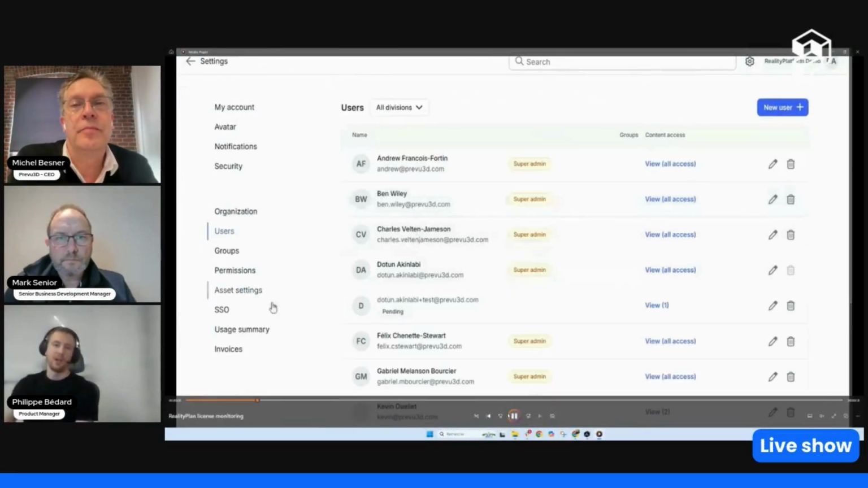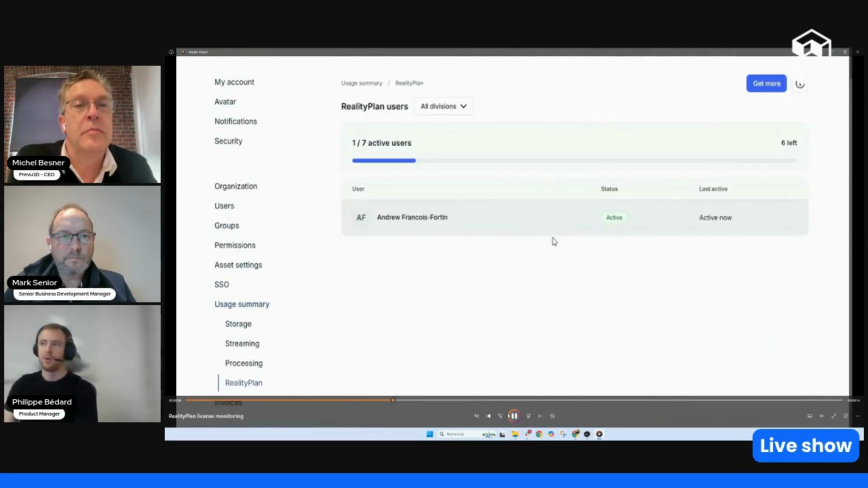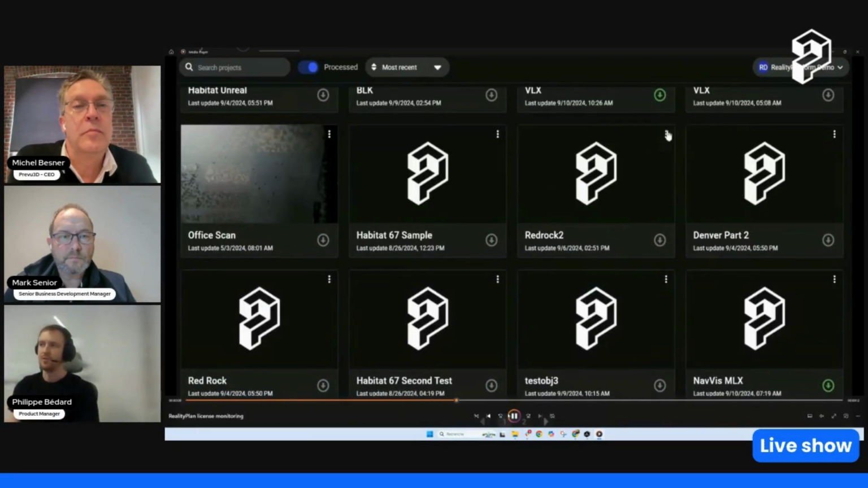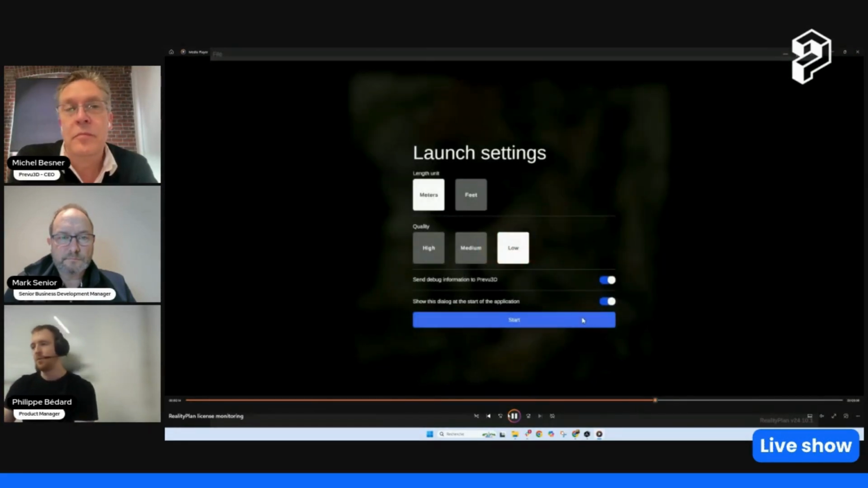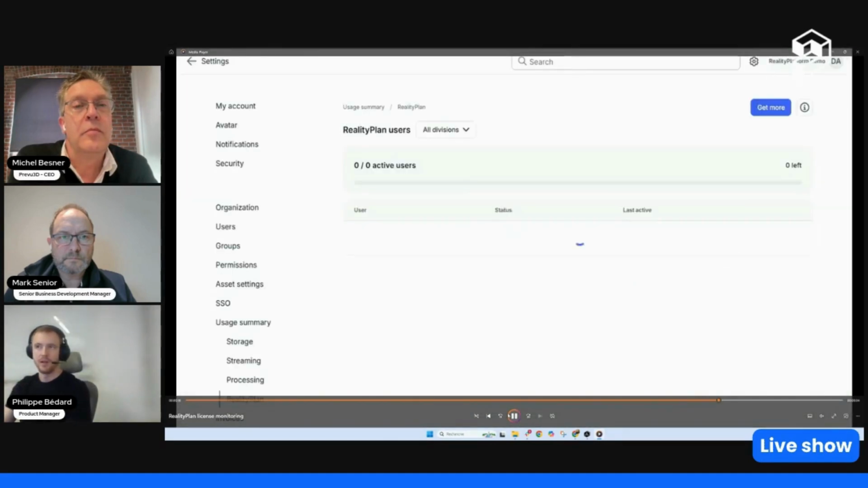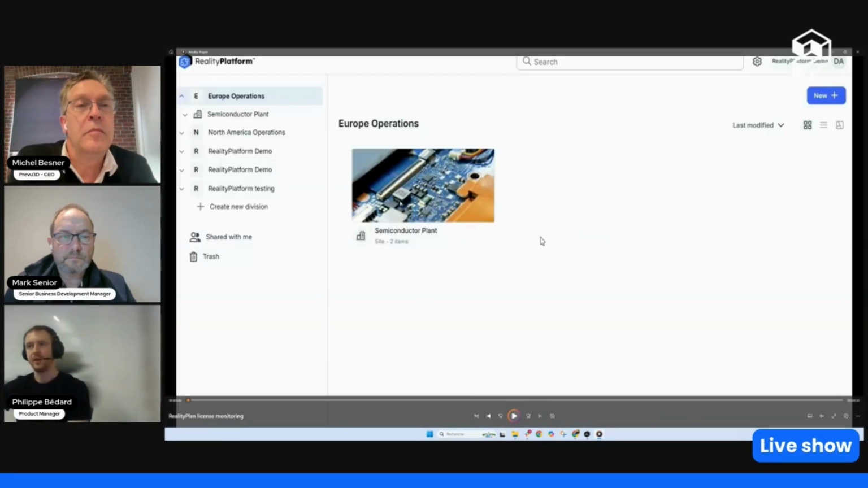Yeah, so what we see over here in the video is we can access the usage summary, and we can see the active users. So in the example over here, if someone launches a project on the desktop app, it will consume a license from the floating license pool, and we see that we now have an additional user that is currently using a license. So it helps to monitor the license consumption. Great.